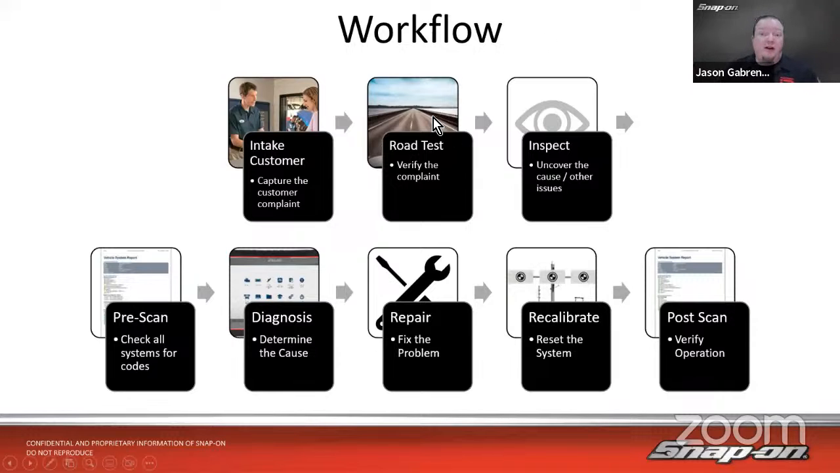And then, of course, we need to verify the complaint. Maybe it's a road test to verify a noise, or it happens after driving it for 20 minutes, so you've got to drive it for 20 minutes, something like that. Then, of course, we'll inspect the vehicle and uncover the cause. And maybe while we're inspecting it, uncover some other issues.